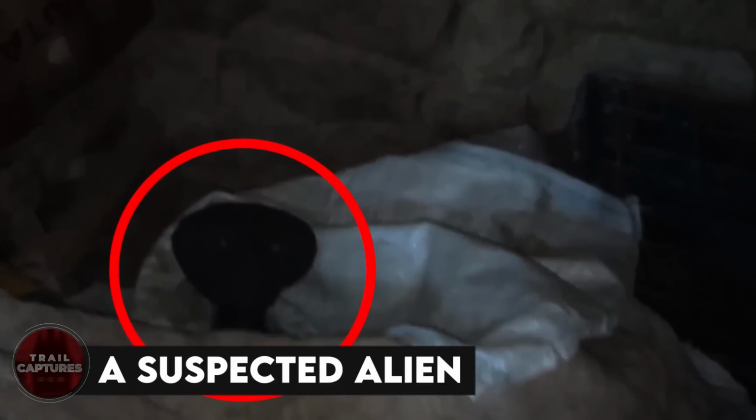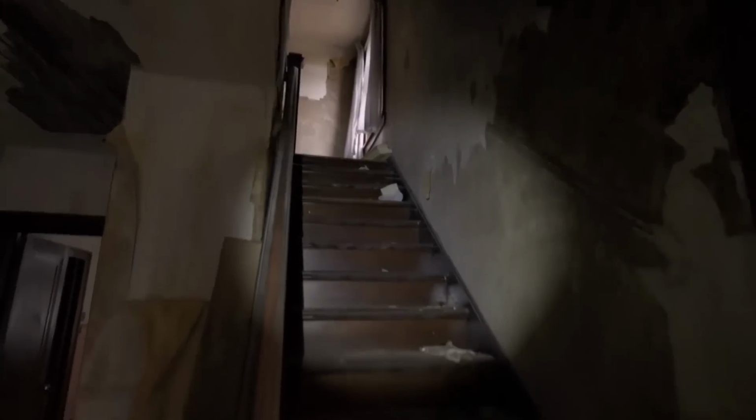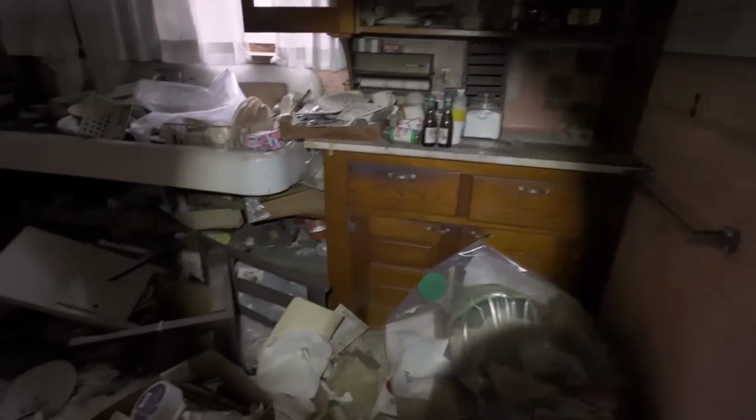A suspected alien. In a moment of bravery, a man ventured into a haunted house, unaware of the spine-chilling surprise awaiting him. As he cautiously explored, recording everything on his camera, he stumbled upon a figure lurking in the darkness, its piercing gaze fixated on him. Startled and petrified, this man's video abruptly ended, leaving us to wonder about the true identity of that eerie presence. Could it possibly be an alien in disguise?